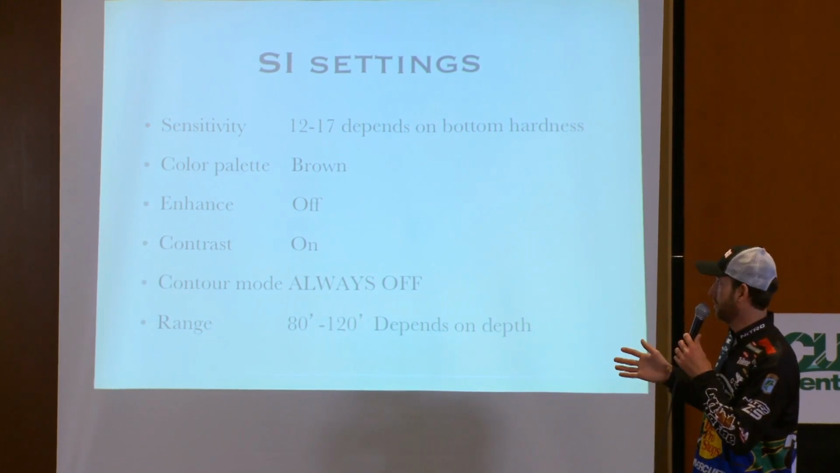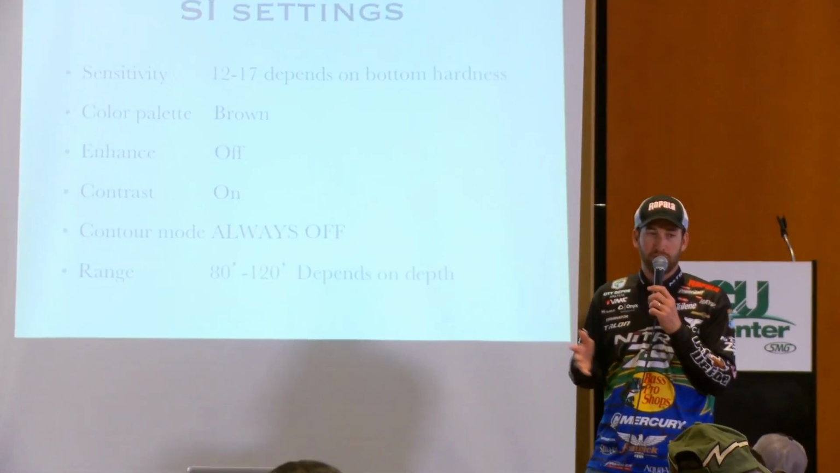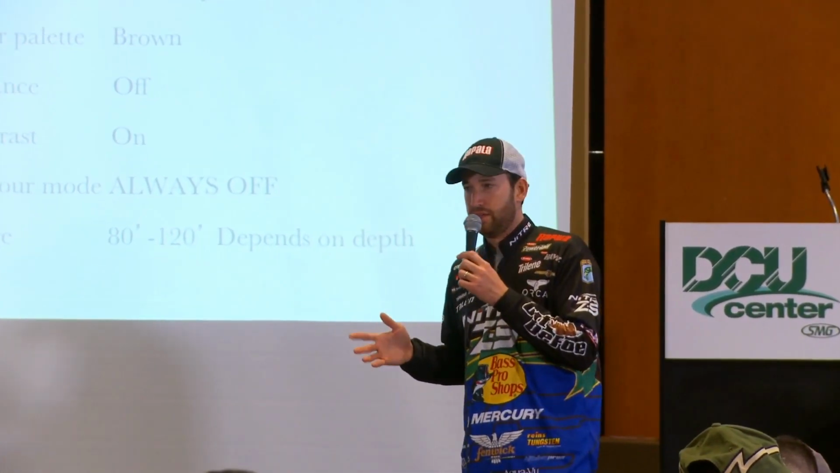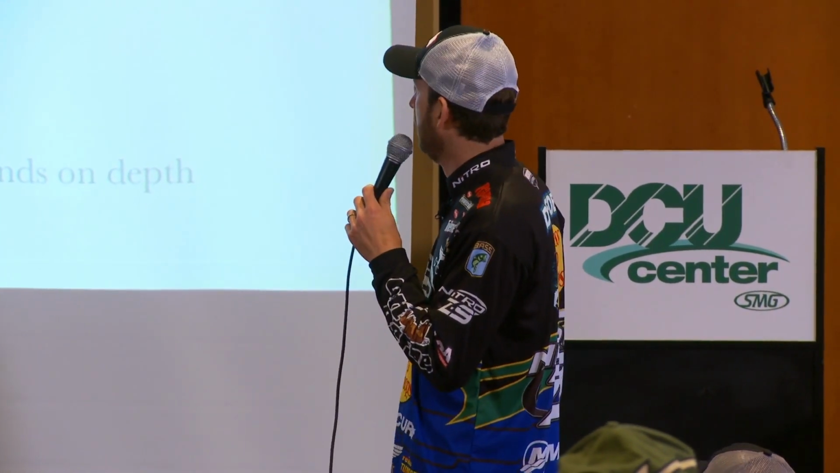I always like to turn the sensitivity up. Typically about 12 or 13 is where I start. Sometimes I have to turn it up more, and that's typically when I'm fishing a lake that has a lot of real soft bottom, a lot of mud, a lot of clay. Those real soft bottom lakes, you want to turn that sensitivity up higher. Like whenever we fish down in Texas, places like Lake Conroe and Toledo Bend, just a little bit of hard bottom is really important there. So you really have to turn that sensitivity up higher to be able to see any of that.